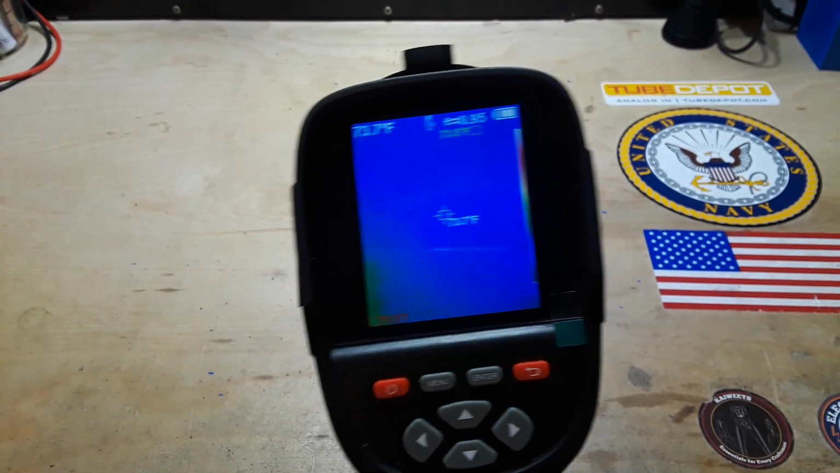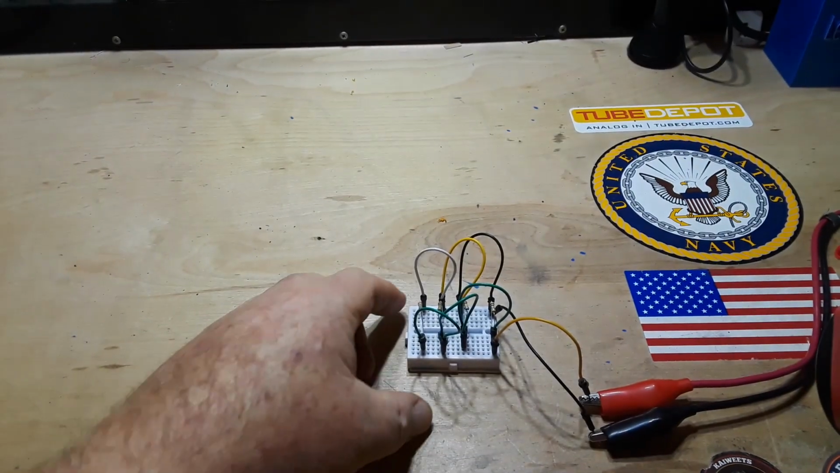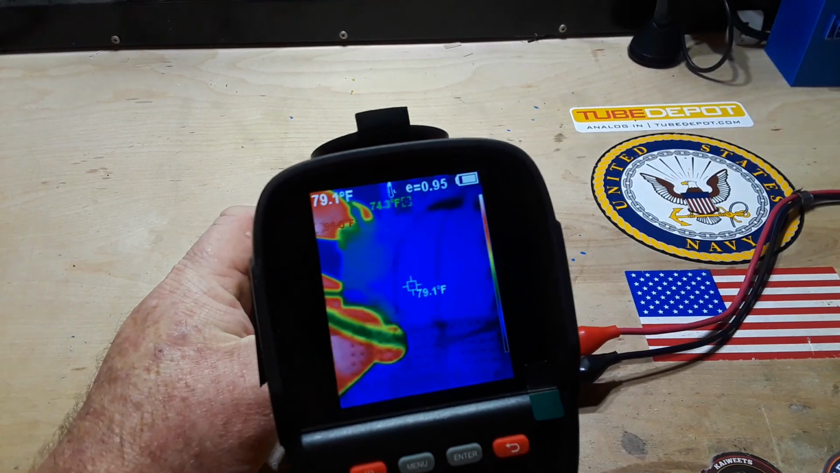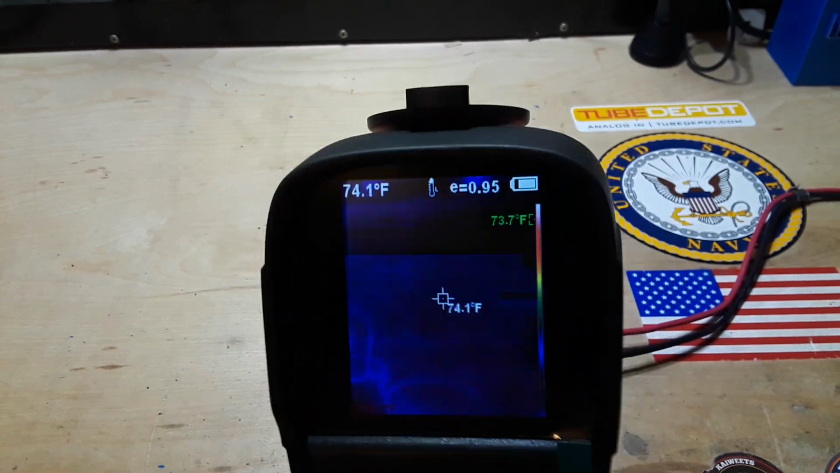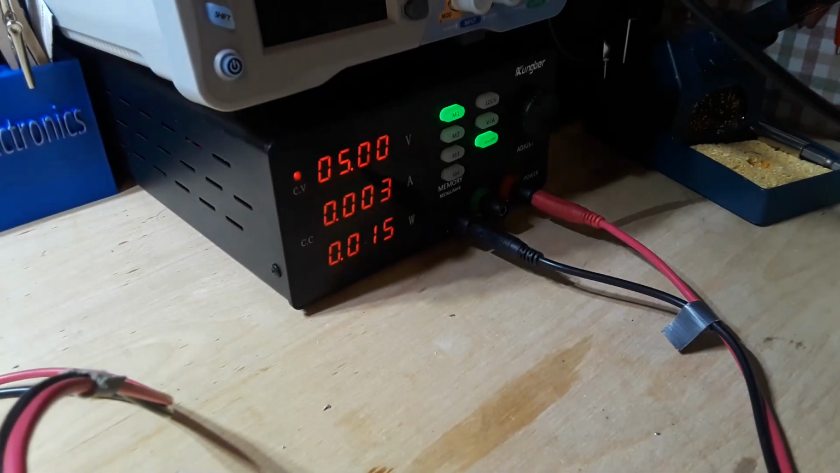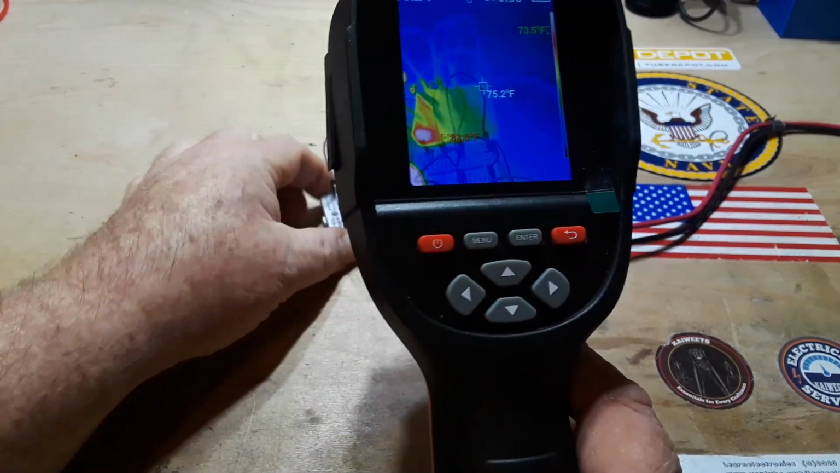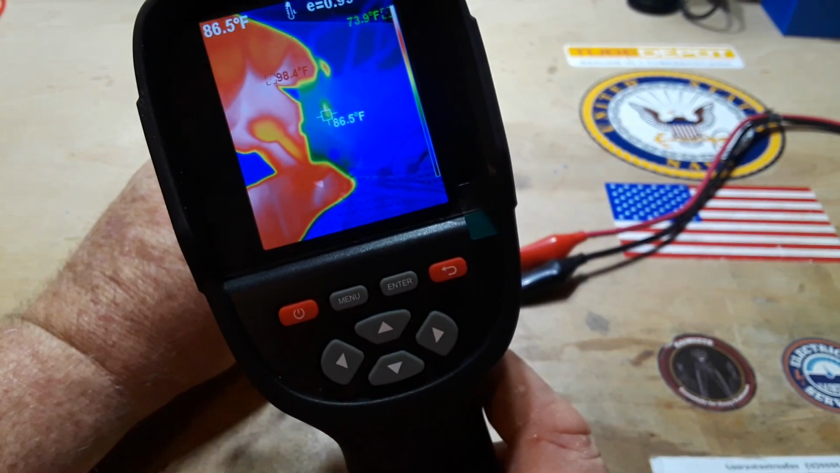I tell you what, I'm going to get out some resistors, and I'll set up a little demonstration, okay? So I set us up here with 4 resistors, 1 meg, 100K, 10K, 1K. I just powered them up, and you can see there's really no heat there yet. They are powered up at 5 volts. We may have to up that power a little bit to start getting some heat here. Although that 1K resistor is starting to show some heat.